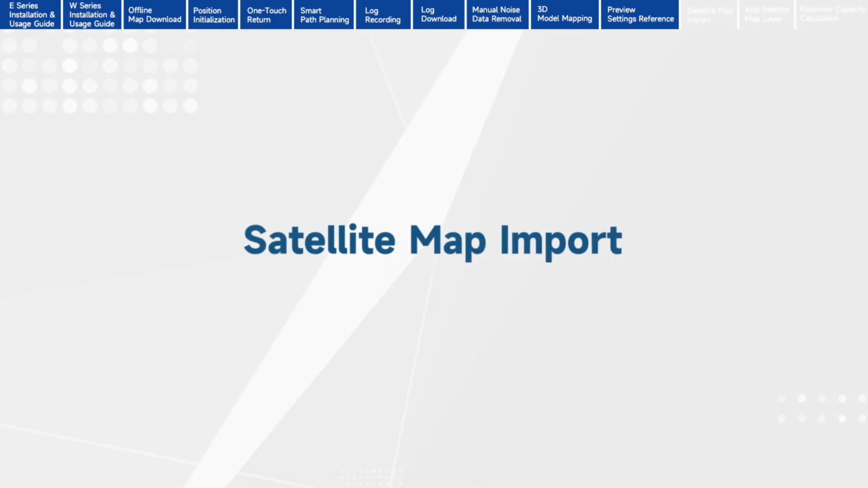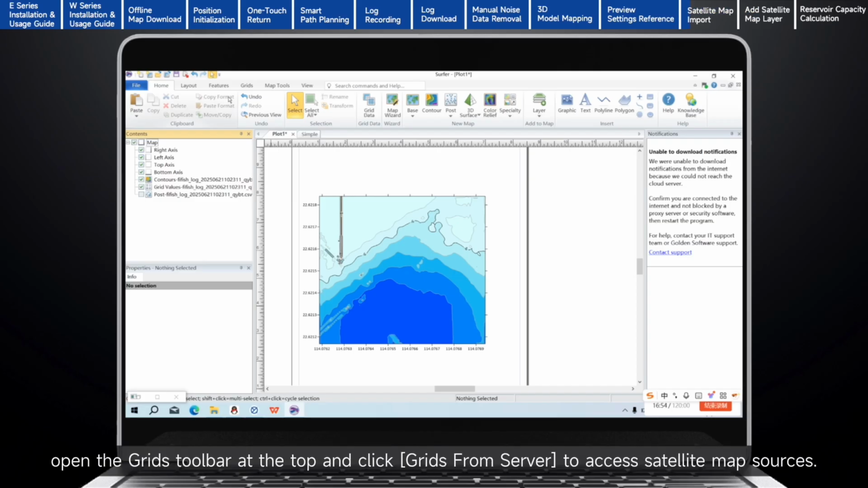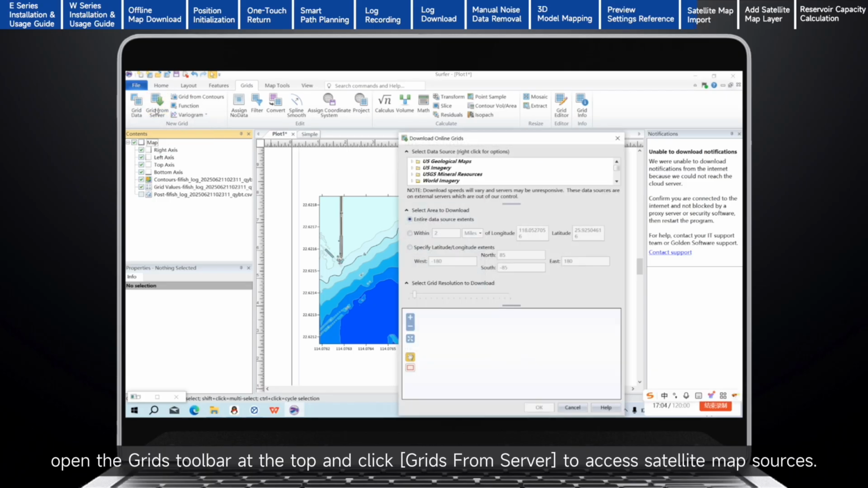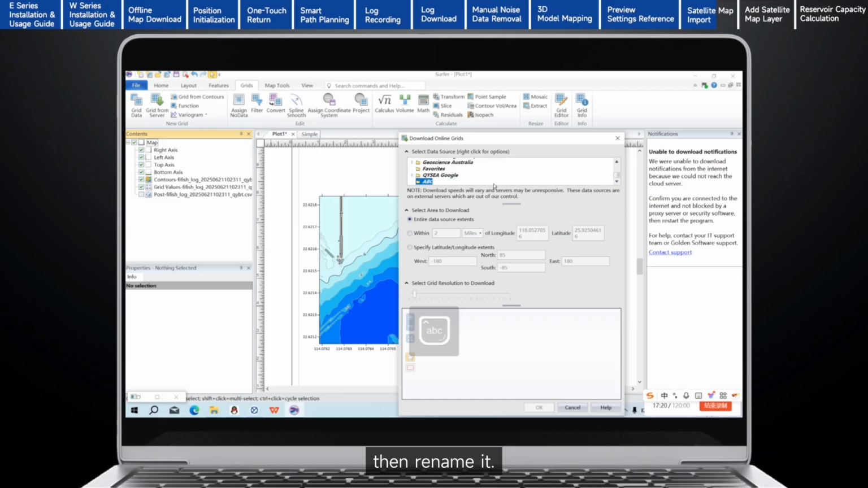Satellite Map Import. Surfer supports importing high-resolution satellite imagery from online map services as a base map to enhance visual context. In any plot, open the Grids toolbar at the top and click Grids from Server to access satellite map sources. In Select Data Source, right-click anywhere and choose Add New Category to create a new category, then rename it.